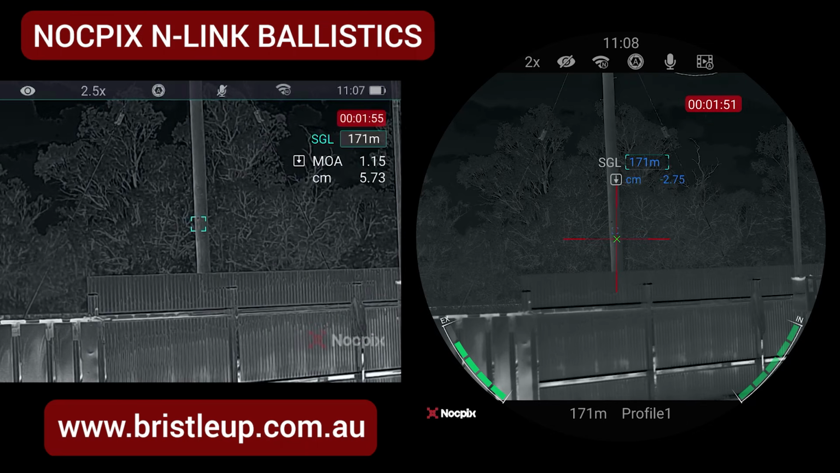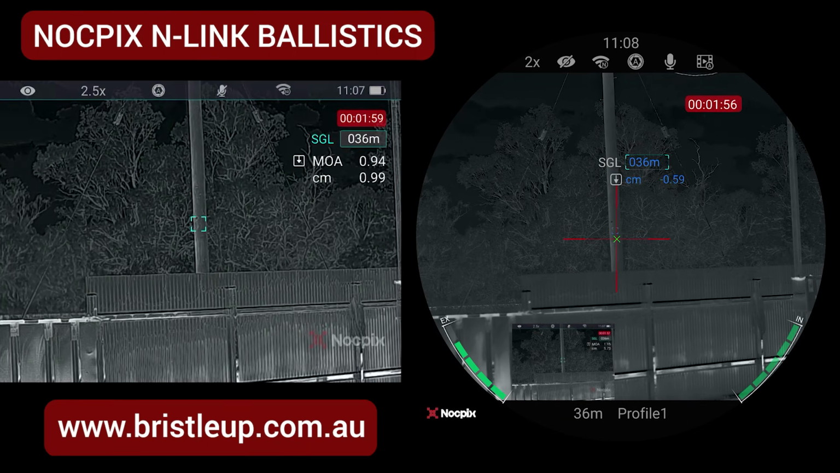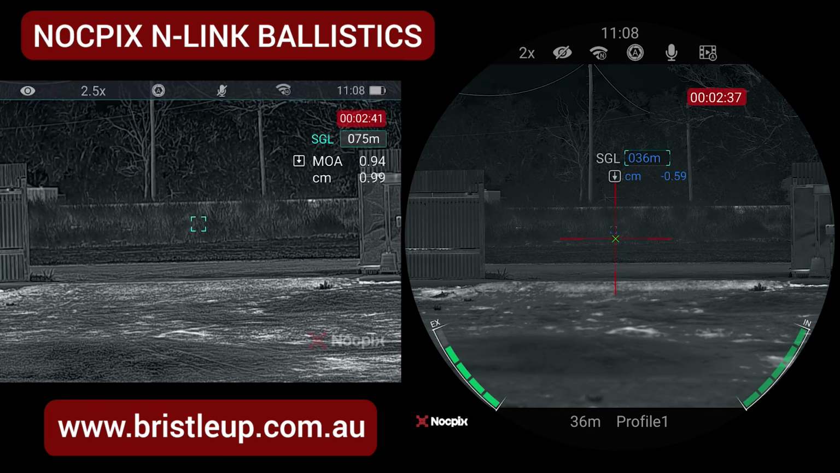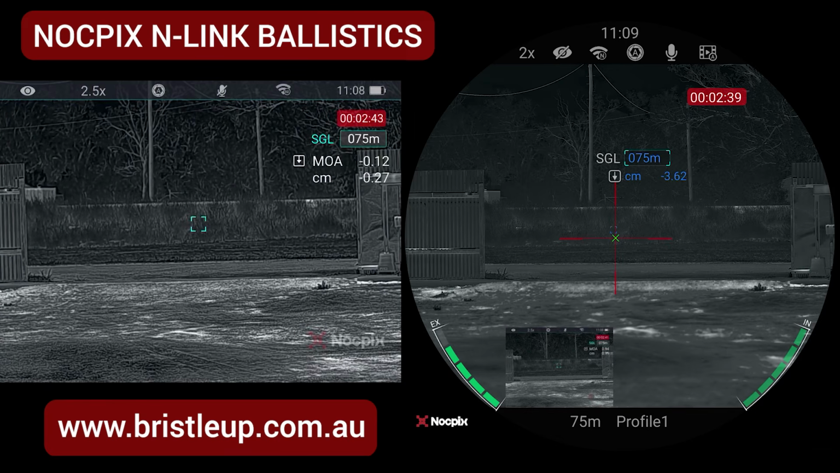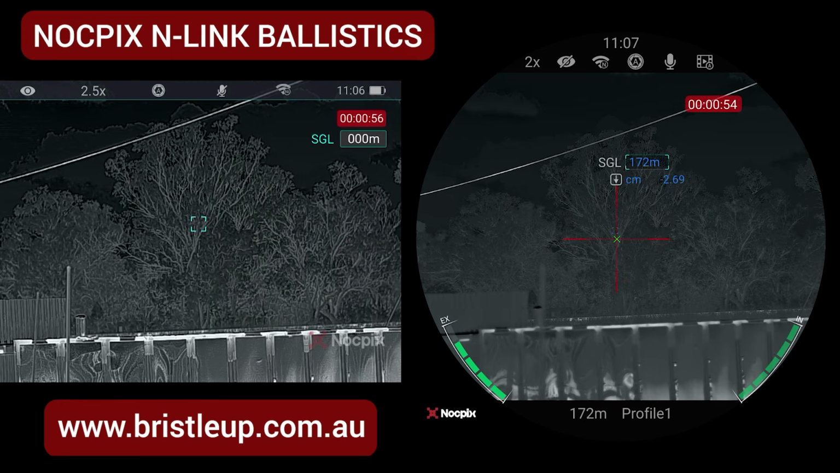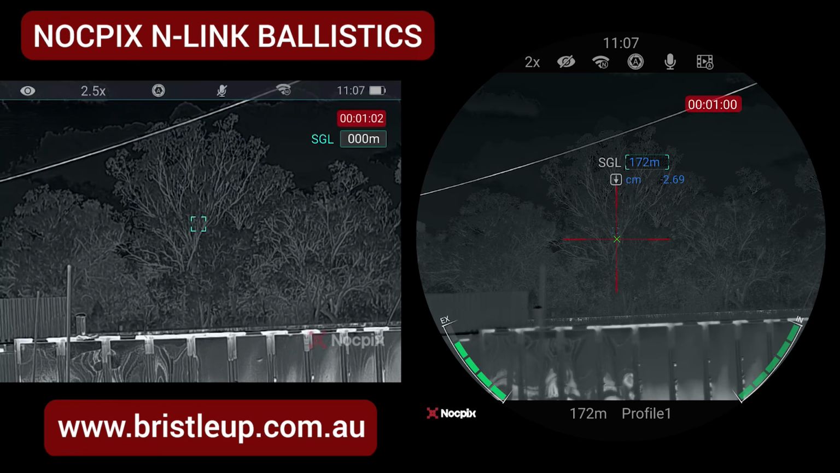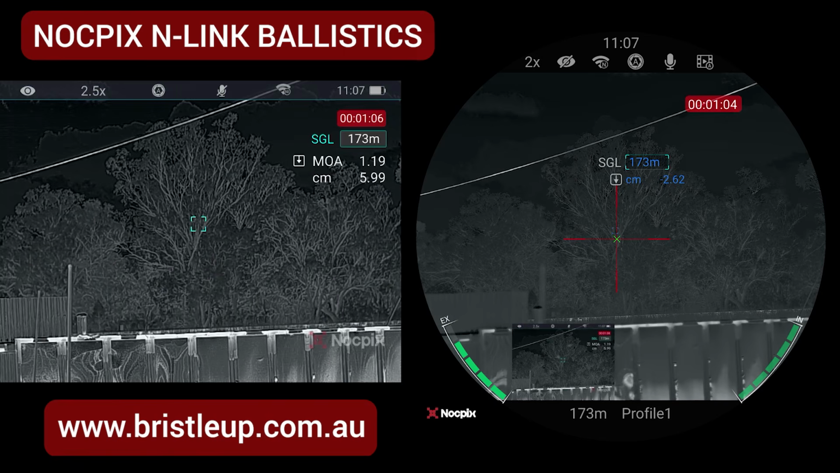This is a fantastic innovation by Nocpix, and some people might find it useful. And as you can see, it gives you the holdover on both the monocular and the scope. Pretty bloody awesome. Before we move on, I want to point out that yes, the ballistics information between these two isn't matched up, and that is why we are seeing different holdovers on the monocular to the scope. You've got to go into both devices and match them to the same profile.